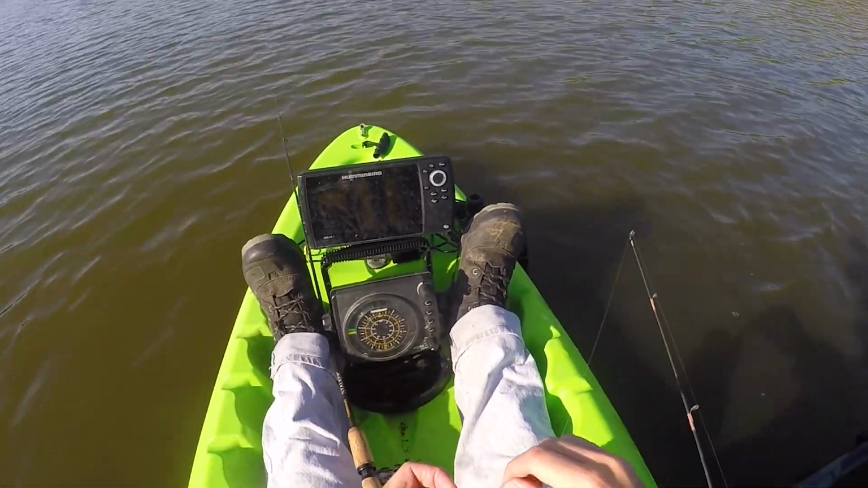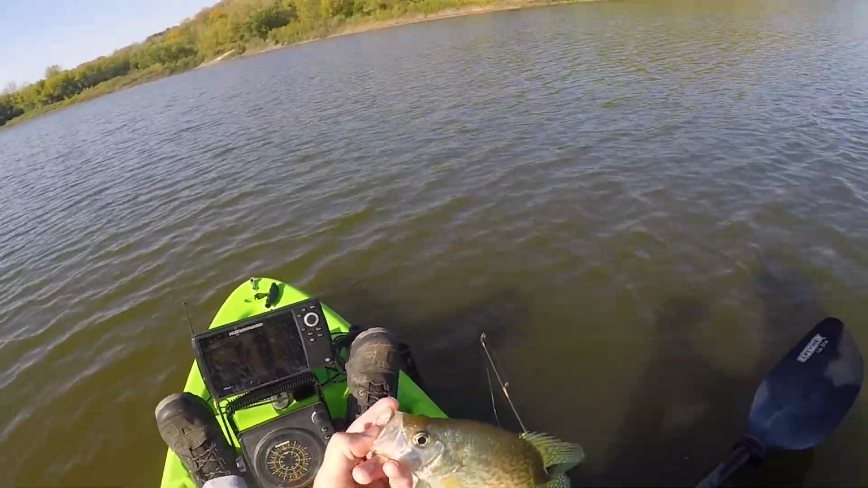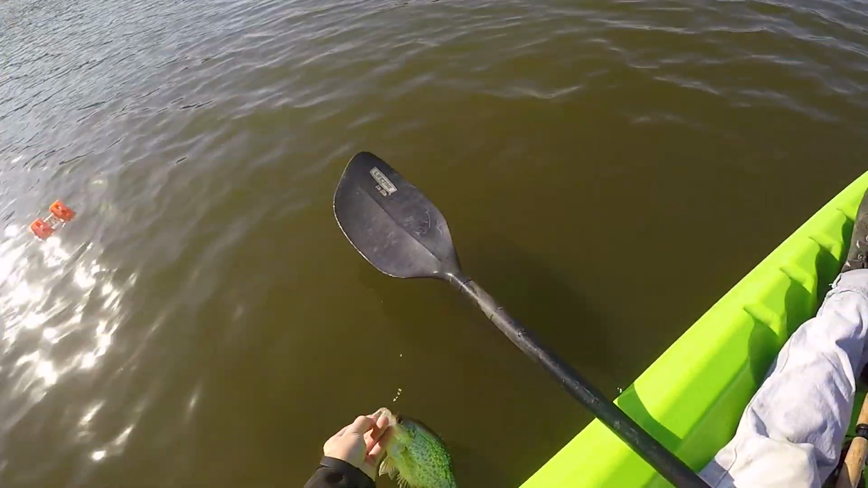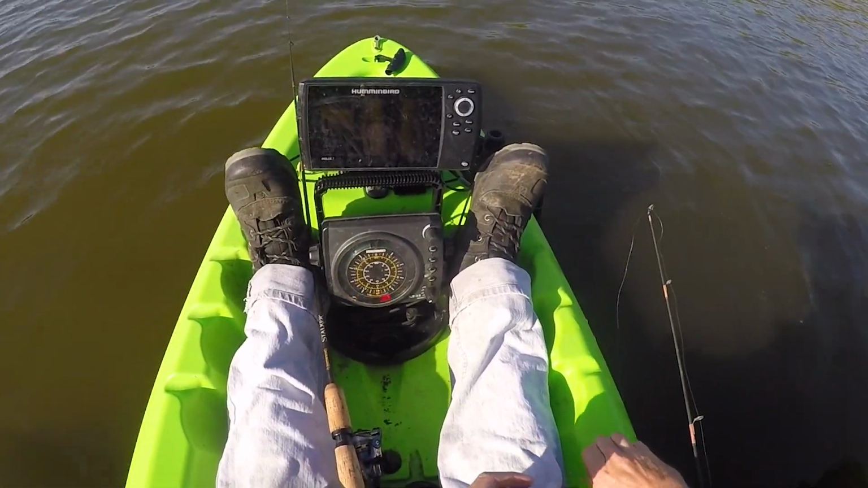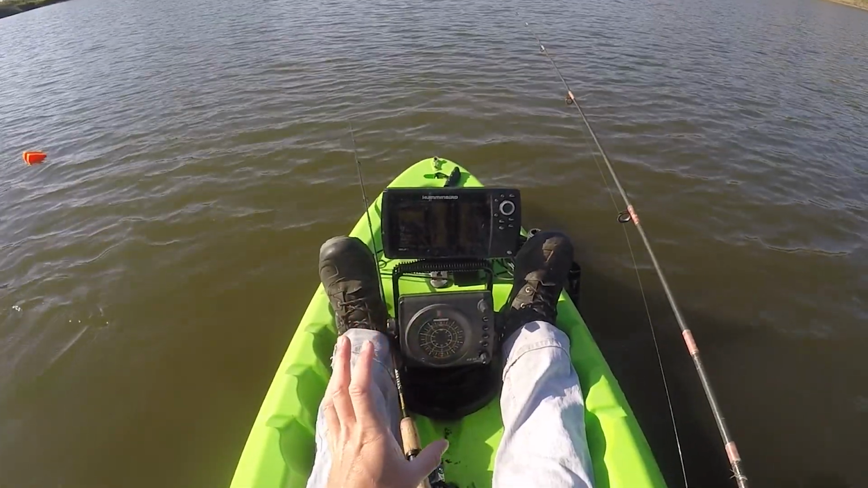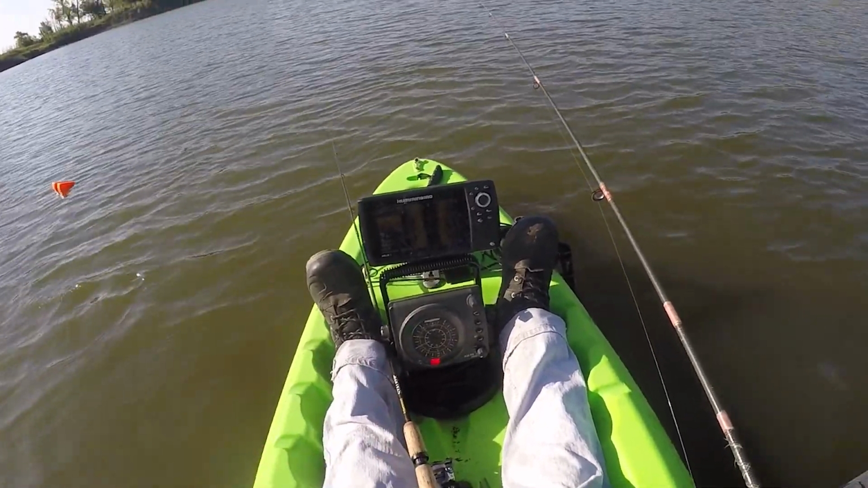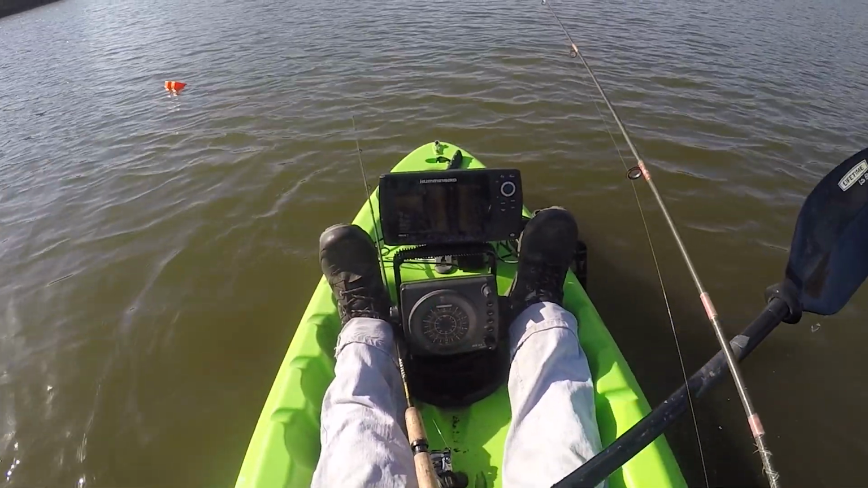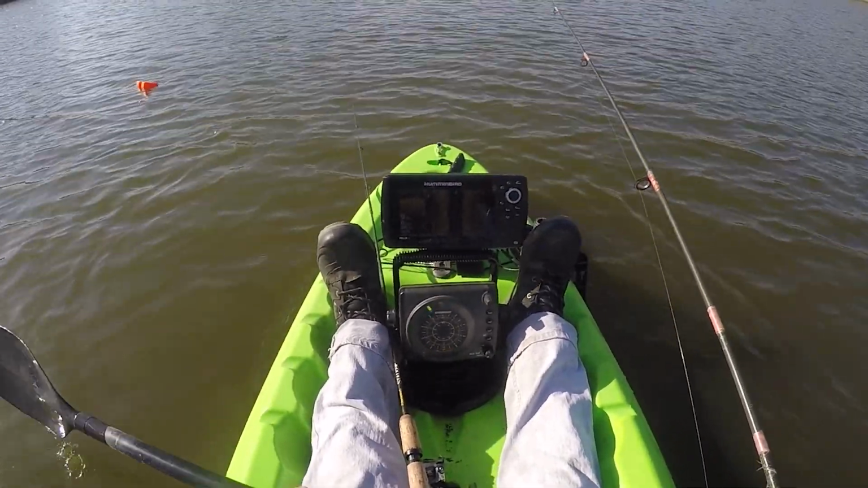Unreal. As I'm looking at my flasher, I'm seeing that there are some higher red marks, ones that were not there earlier. So I can assume that some crappie are suspending above the trunk part of this tree. Those electronics, if you use them often, can paint a brilliant picture of what's going on down there just by spending time on the water and using them regularly and in tandem.